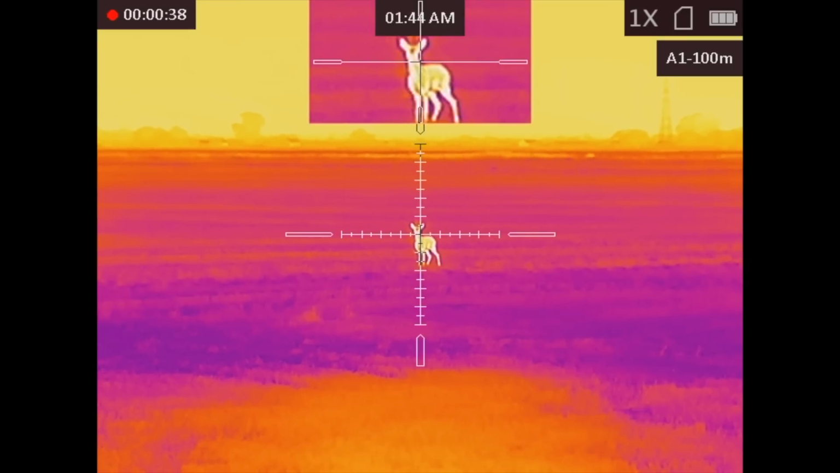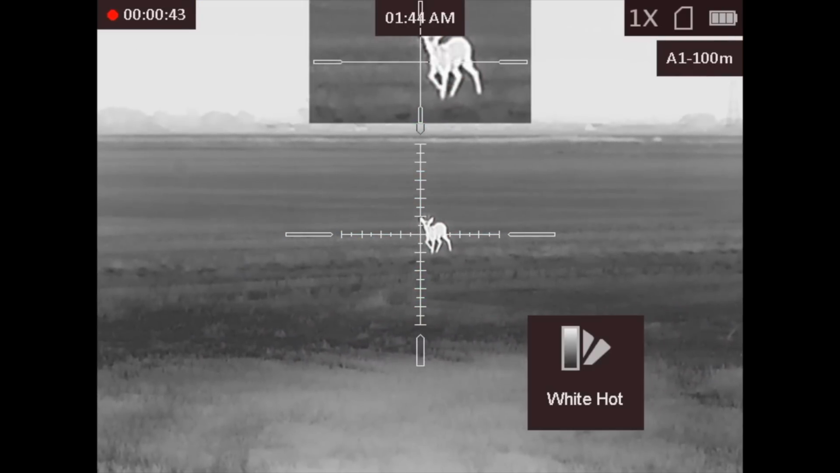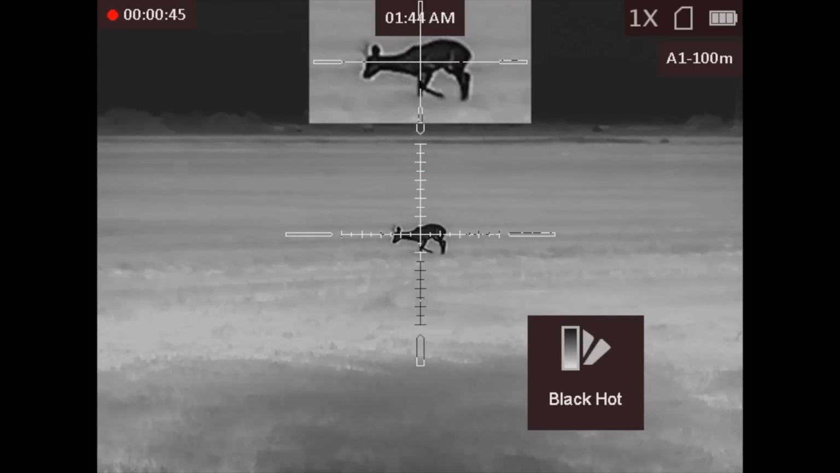Other times you'll call in completely the wrong species. This roebuck comes in to the fox fight call. Not had that before.